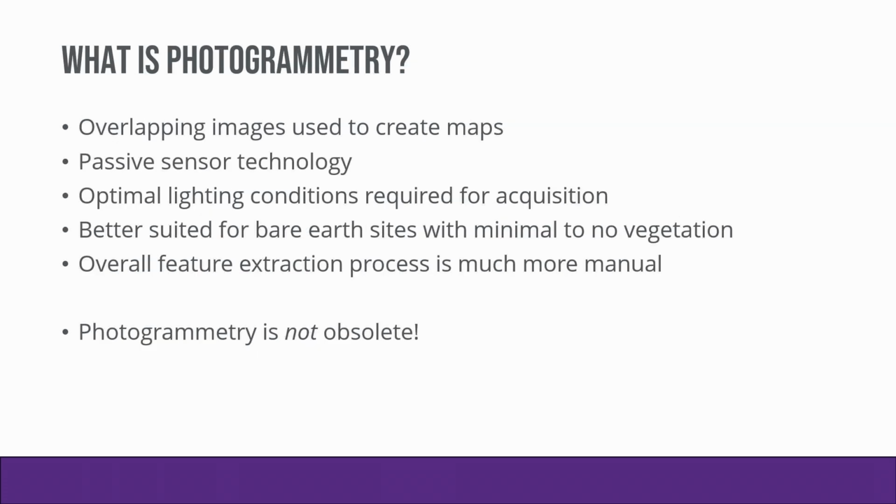And then very briefly, what is photogrammetry? Quite simply, it's overlapping images that are used to create maps. It is a passive sensor technology, so it's relying on the external lighting conditions to be able to collect the imagery. Because of that, you need to consider cloud cover and sun angles when you're collecting. It's generally better suited for a bare earth site with minimal to no vegetation on it. With all that said, it's not by any means an obsolete technology. Most of our projects, we're using LiDAR and imagery combined to be able to create those final deliverables for the client.